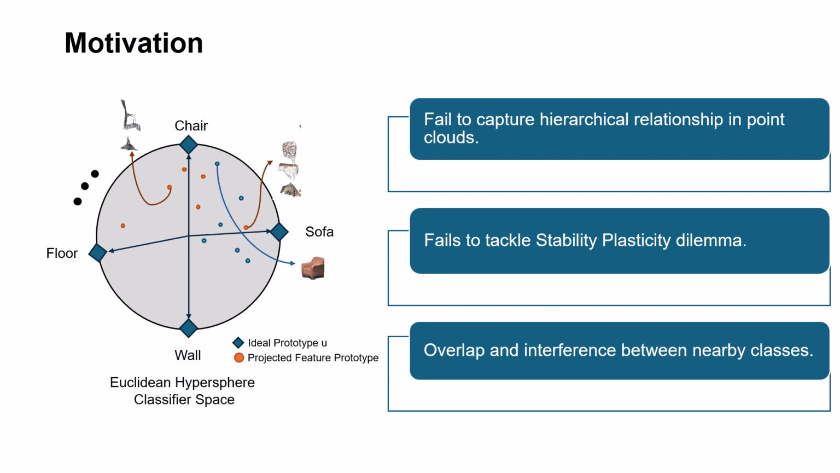While this approach may work well for other tasks, we find that Euclidean geometry has significant limitations in effectively representing 3D point cloud data. The flatness of Euclidean spaces fails to capture the hierarchical tree-like structure of 3D point clouds, as highlighted in previous studies. This limitation becomes particularly problematic when there is insufficient labeled data, leading to overfitting and catastrophic forgetting.